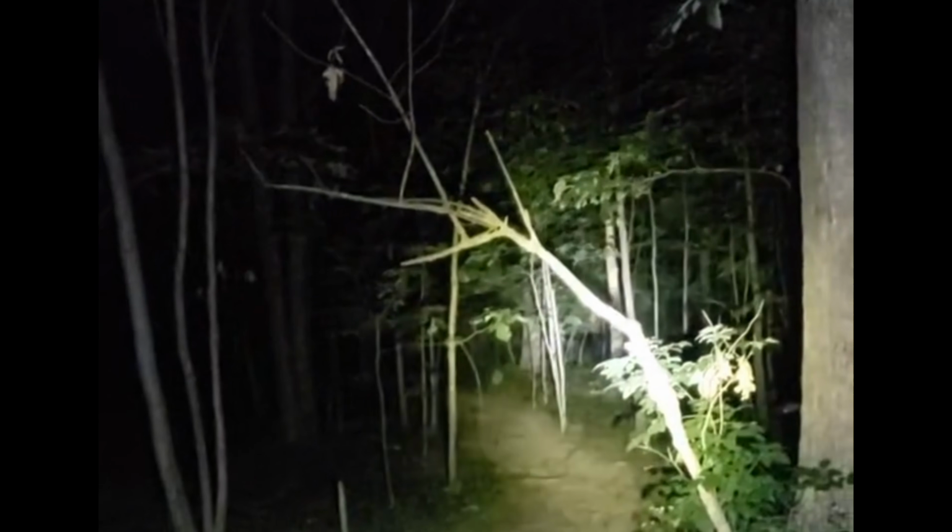Posted to TikTok on August 16, 2023, many have not seen this video. A father and son were reportedly outside one night when they began to hear some screaming noises coming from within the woods. So they ventured out into the woods to see if anyone needed help or something. And this is what they caught on their camera.